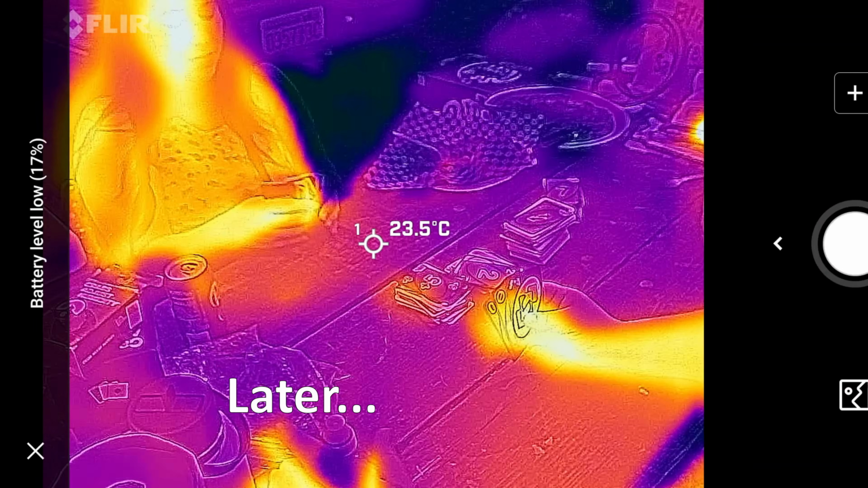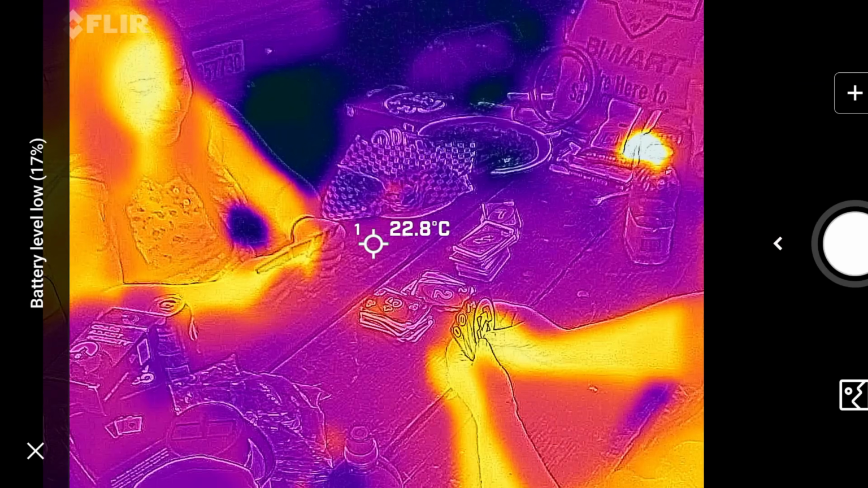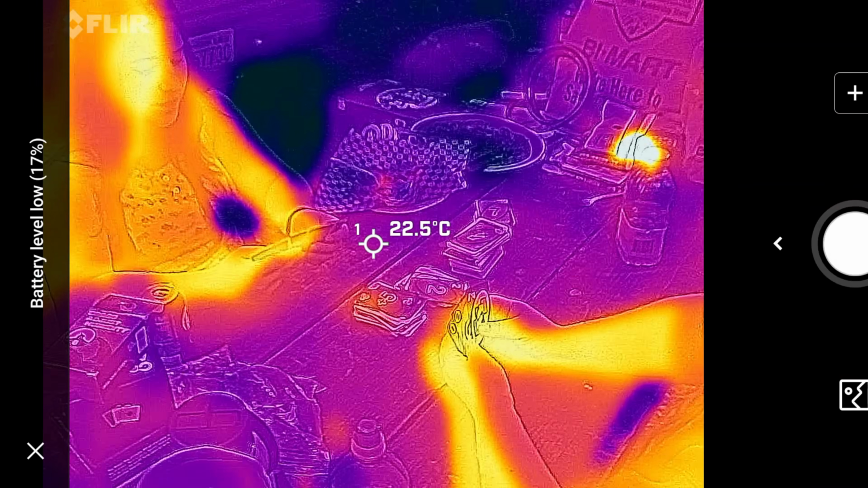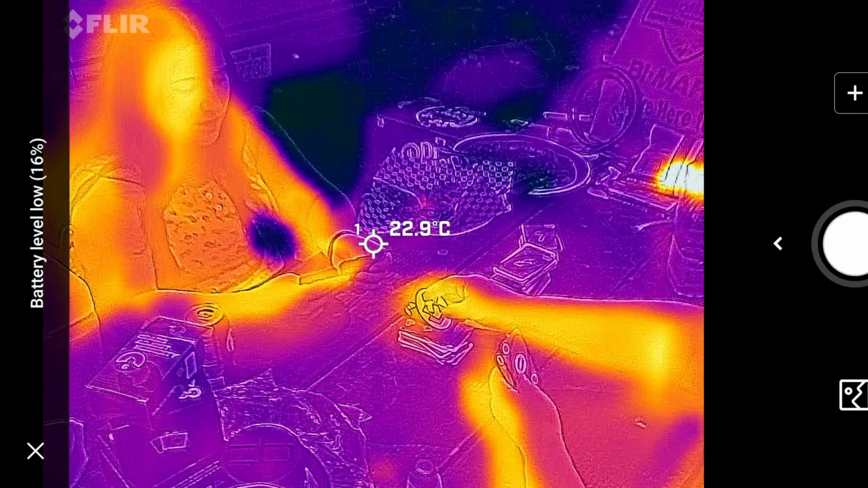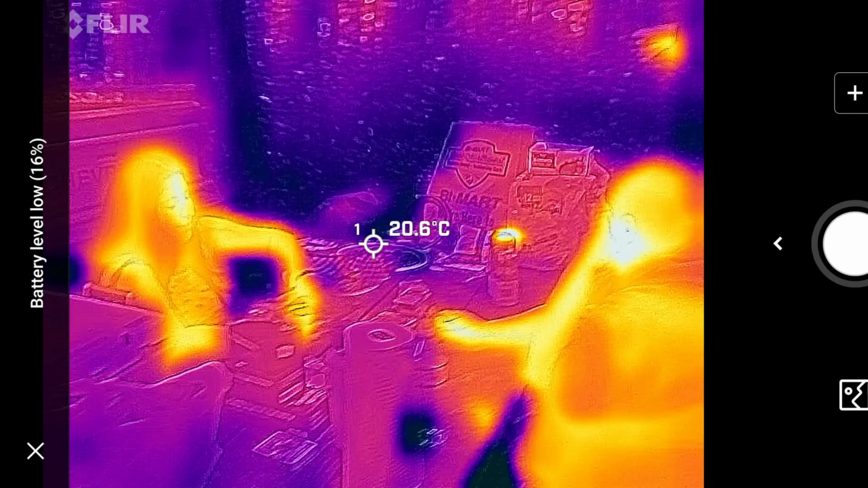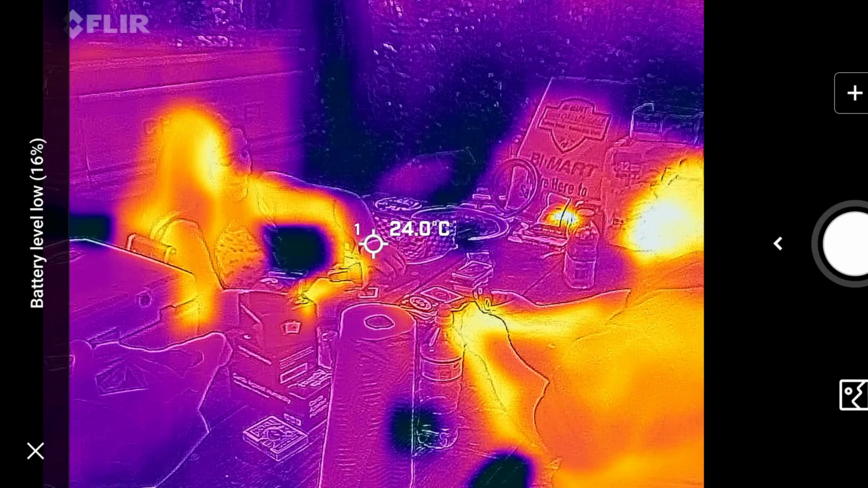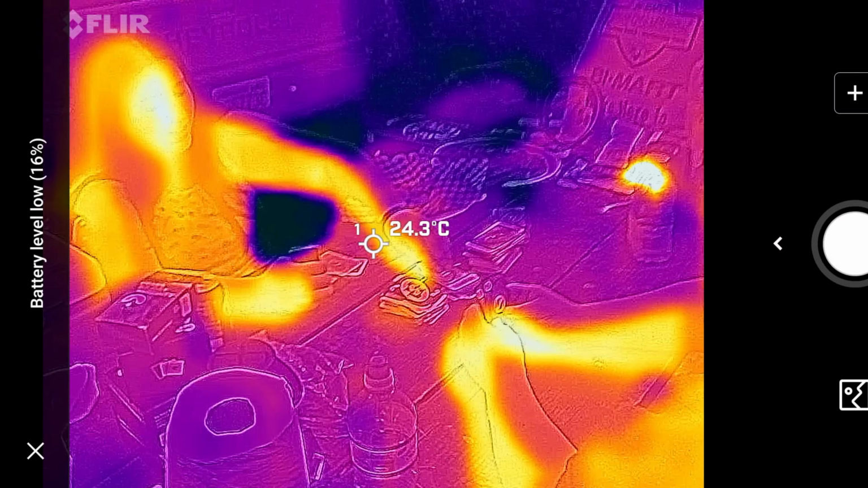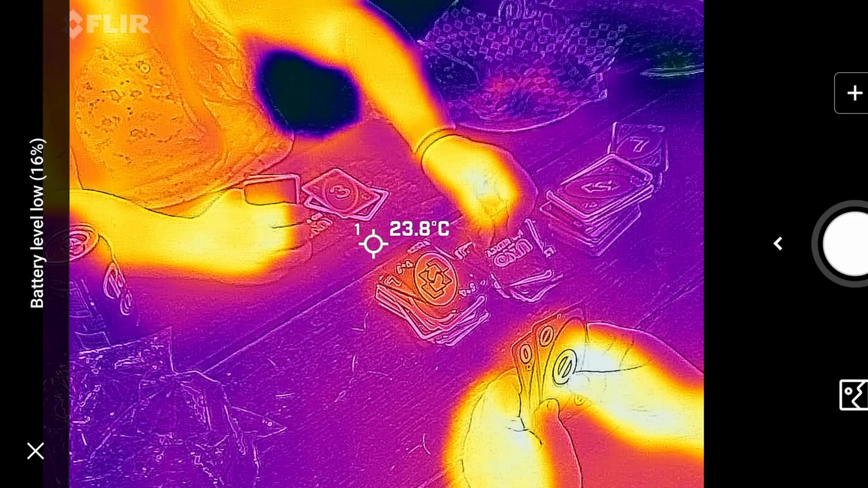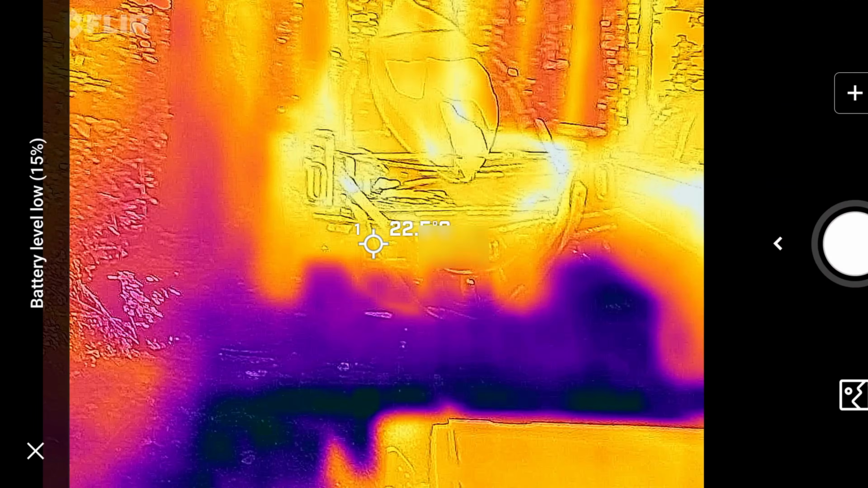So I decided to take a look around with the thermal camera before we even get sunset. As you can see here, you can see everything. But if we get back a little bit, you can kind of see who's more nervous about the game based on their body heat alone. Yep. Keep drawing cards. Keep drawing cards. I don't need to. So let's take a look around.